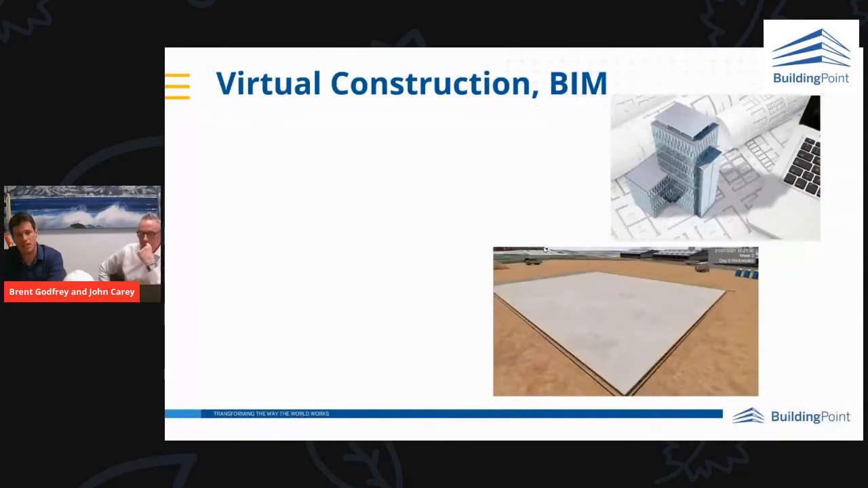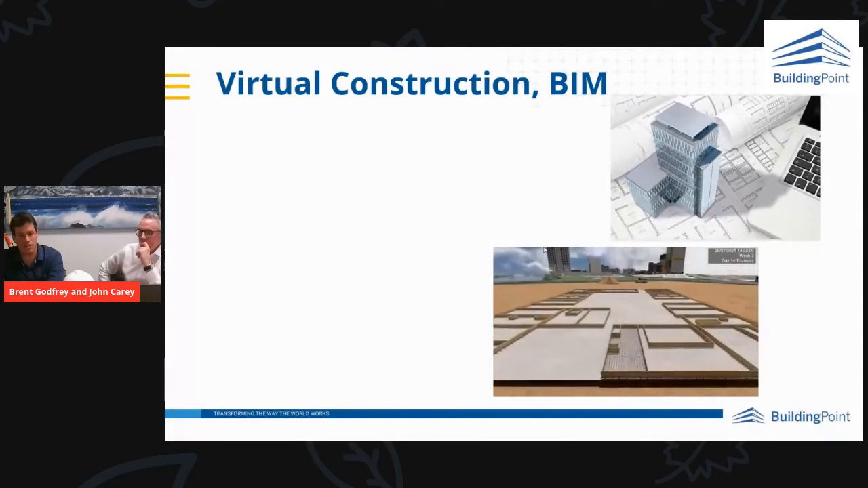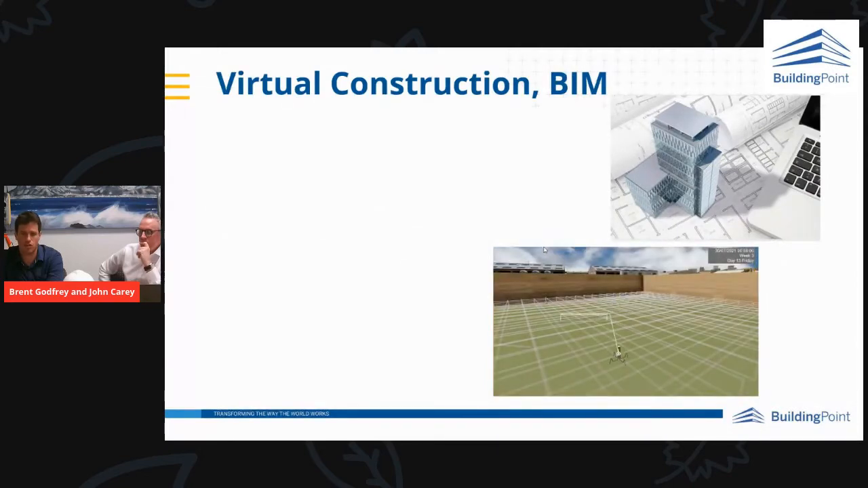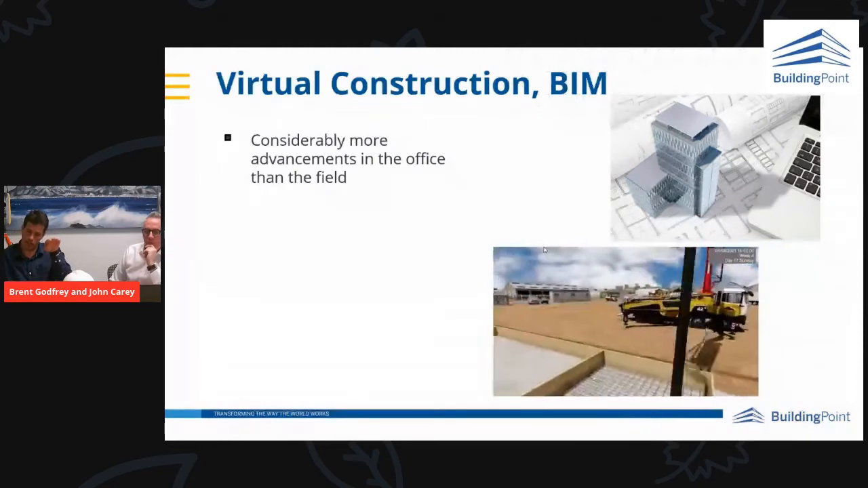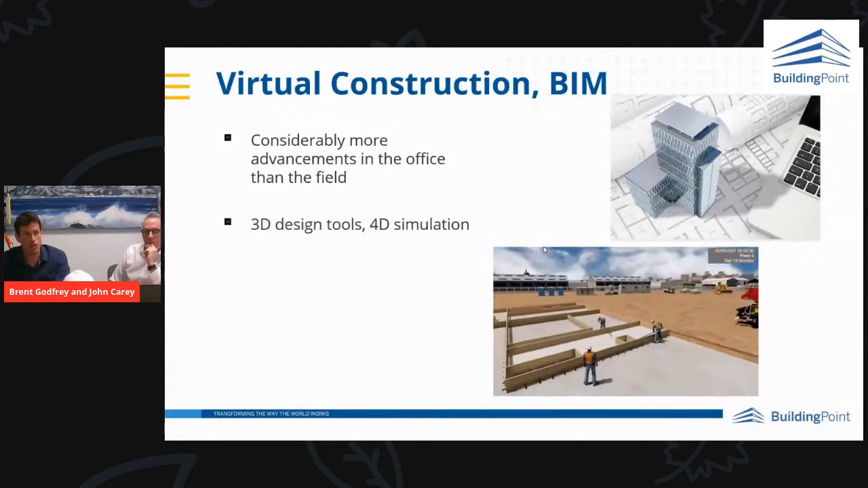Now, over the last decade, virtual construction, BIM, and the office side of construction have come a long way, from the drawing board to the BIM solutions we have now. There's been a huge contrast between how that has moved and where the site has moved. Most people now work with 3D design tools.